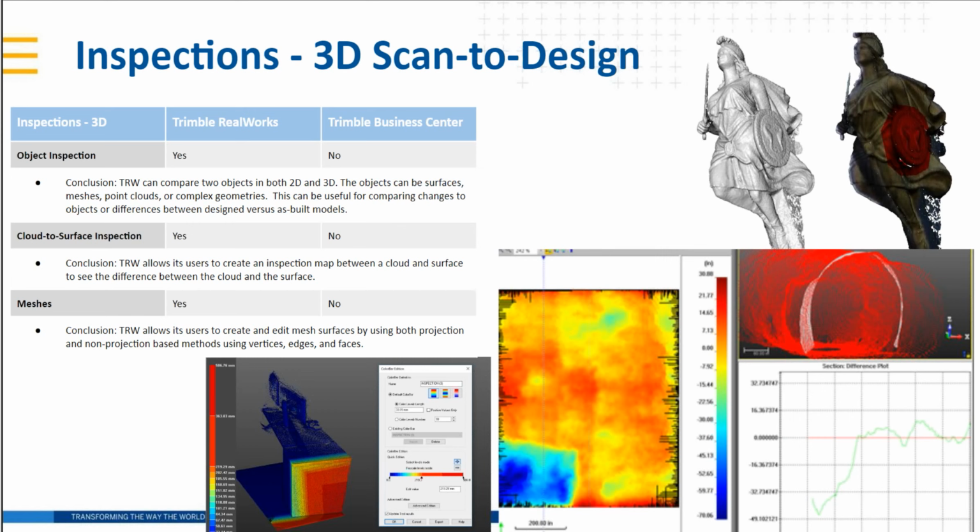The inspection routines, RealWorks can compare objects in both 2D and 3D. The objects can be surfaces, meshes, point clouds, or complex geometries. This can be particularly useful for comparing changes. When you're talking about design, you've got a design model and you've scanned it and you want to compare it to the point cloud, an as-built, a reflection of what was built in the field.